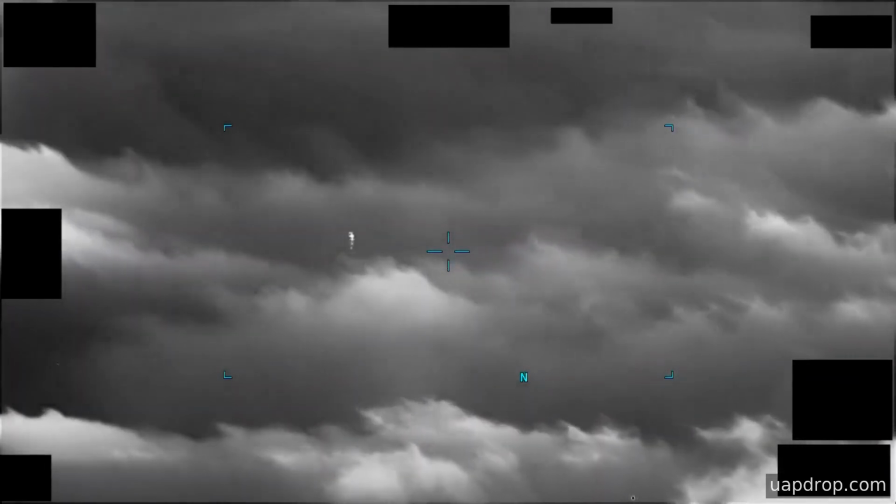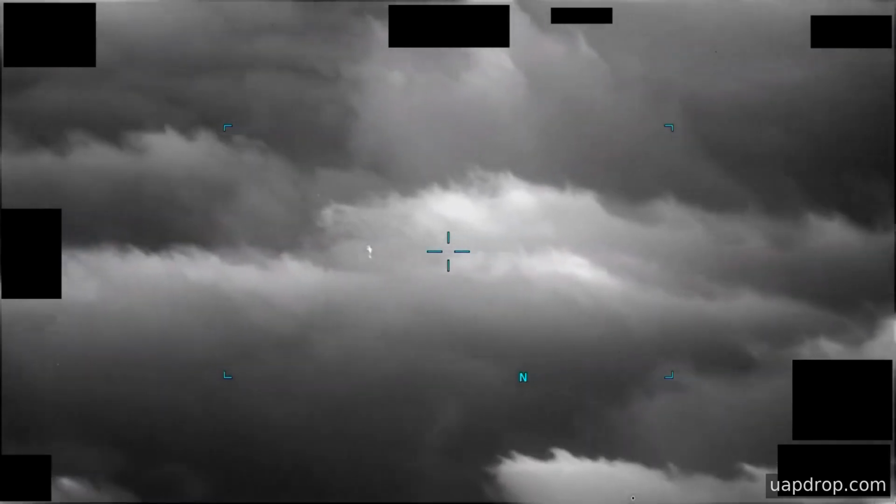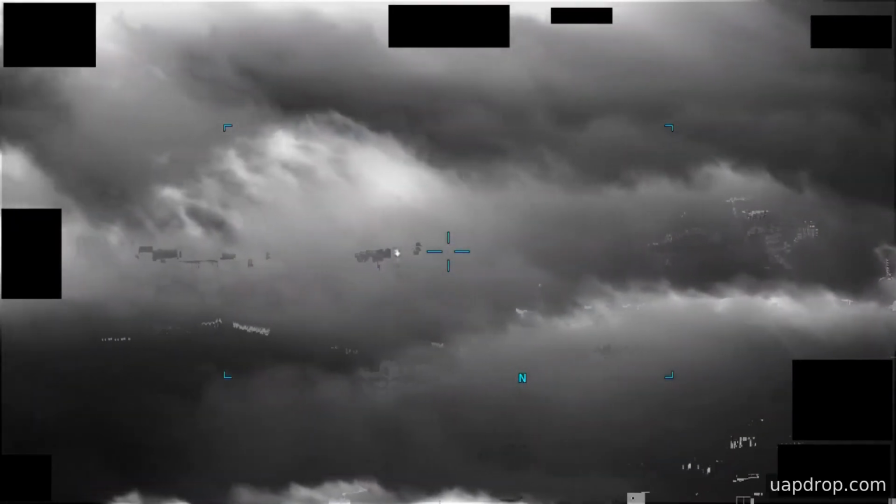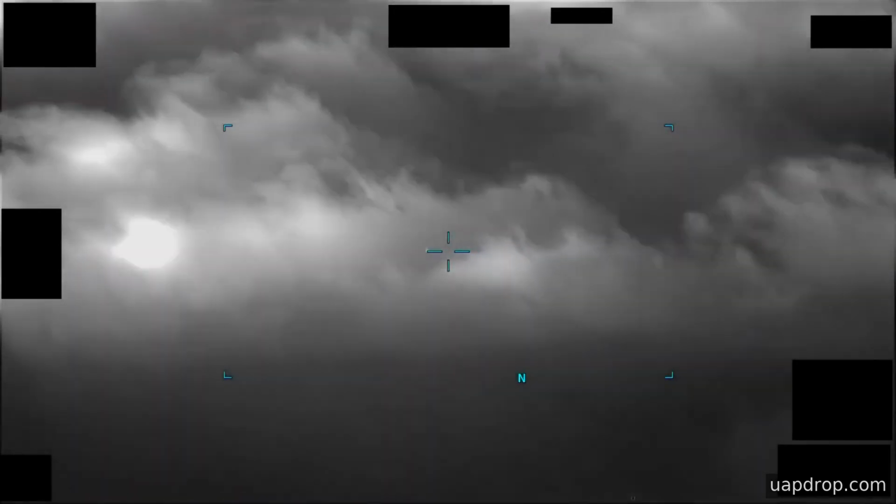Later, operators vary the magnification, zooming out and back in while panning the field of view across the background. During this final stretch, the clip shows repeated framing changes and periods where no distinct object can be resolved.